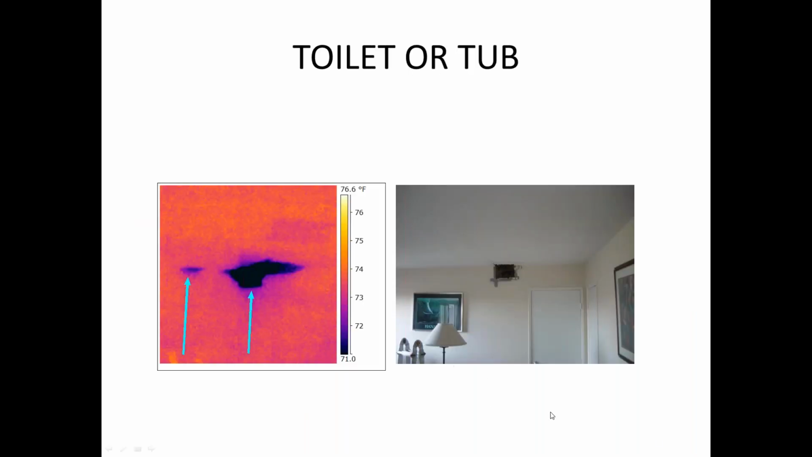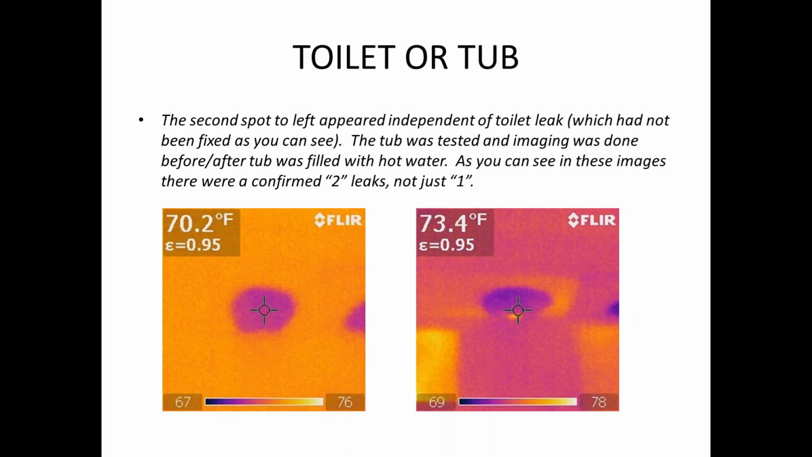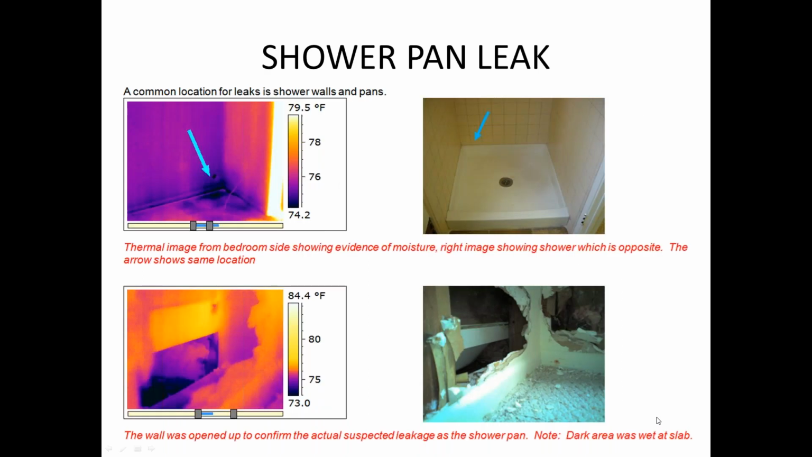Anyway, exciting stuff. Here's another case. You get these where you get moisture, you cut it open, and you can see that there are two points of moisture, and we were able to find out there were other areas of moisture intrusion. Again, these are tools where, to the naked eye, you may not see it. The thermal camera helps you see.